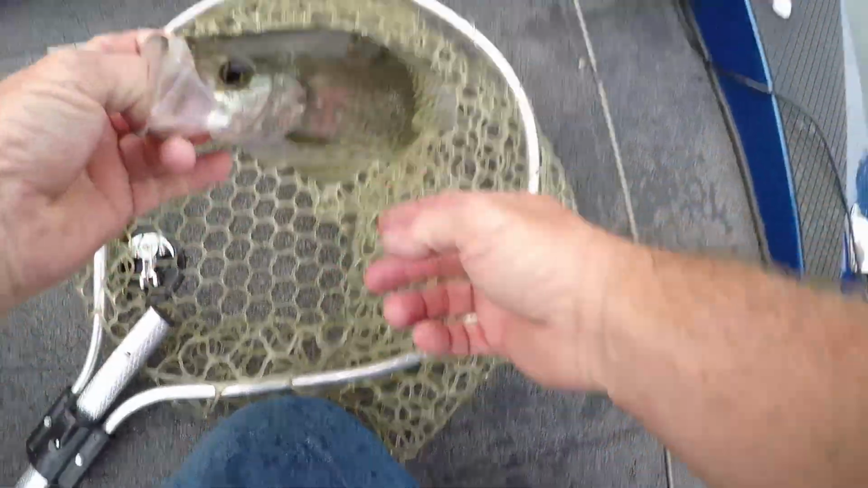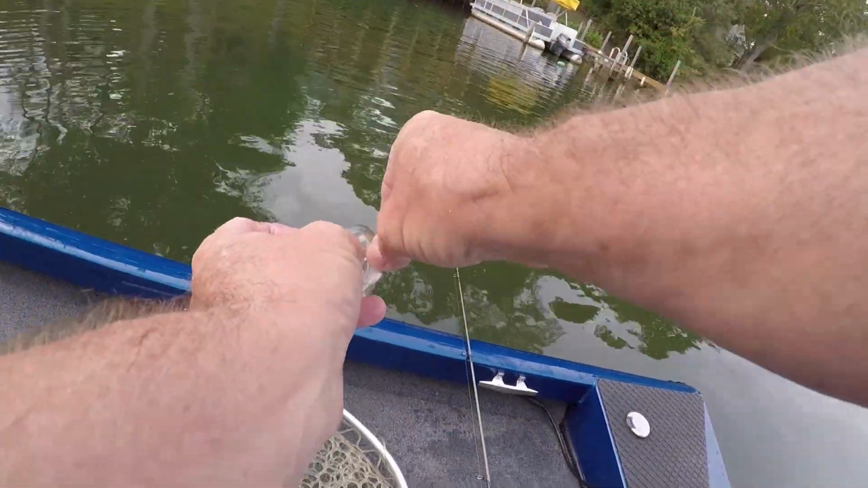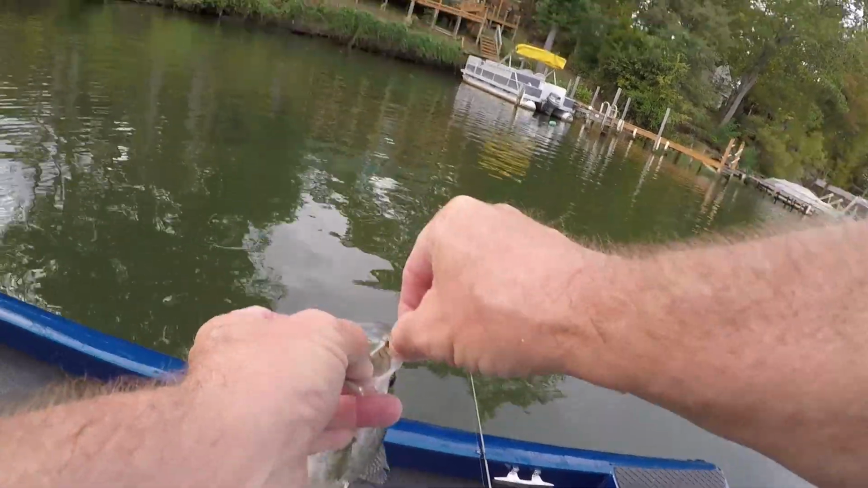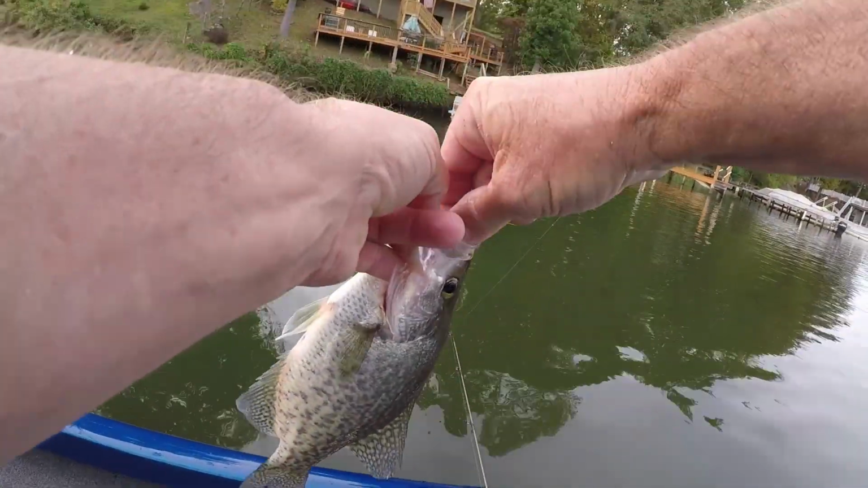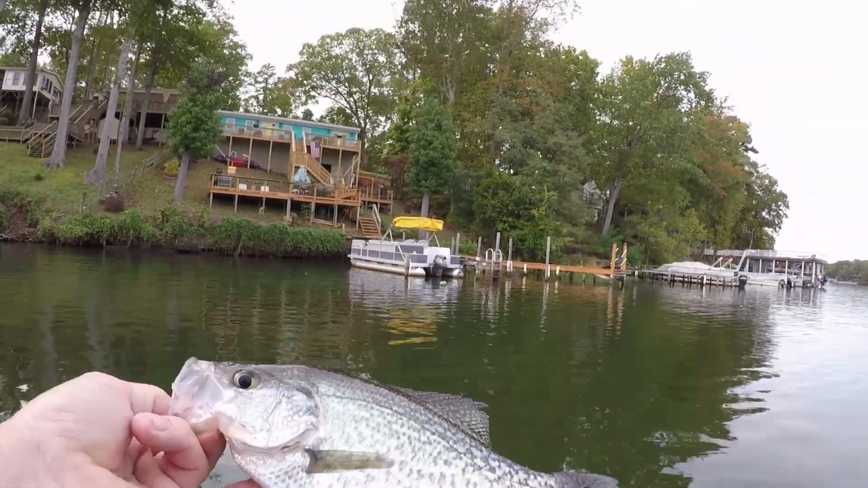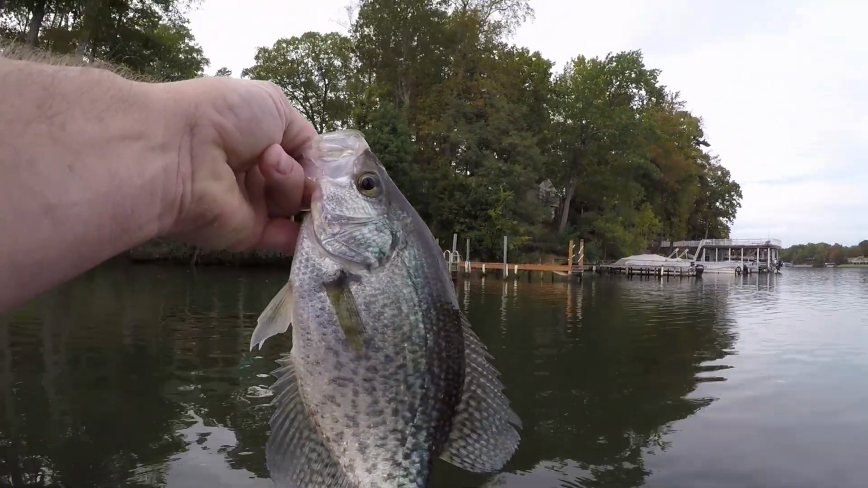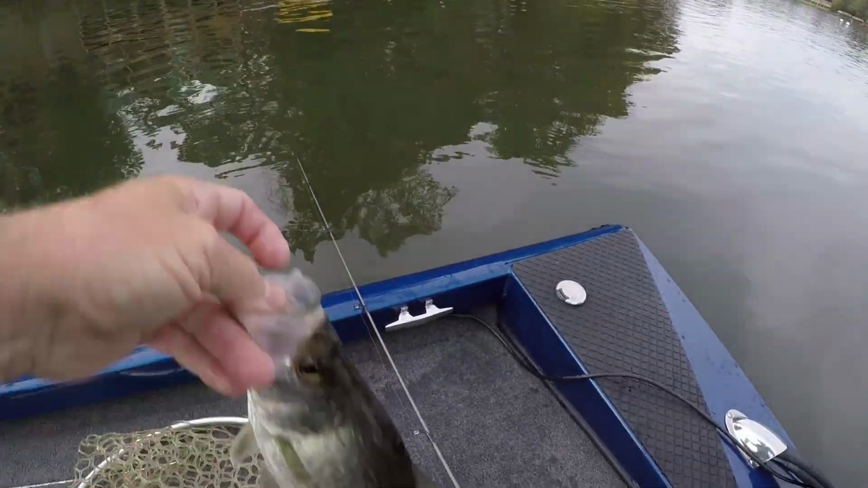But as I was saying earlier, very seldom have I gotten into large schools of crappie here where I caught 10 or 15 or 20 out of a school, like I see some of these guys do. Once in a while I'll find a school like that. He's not big, probably 11 inches, which is still a nice crappie, right?